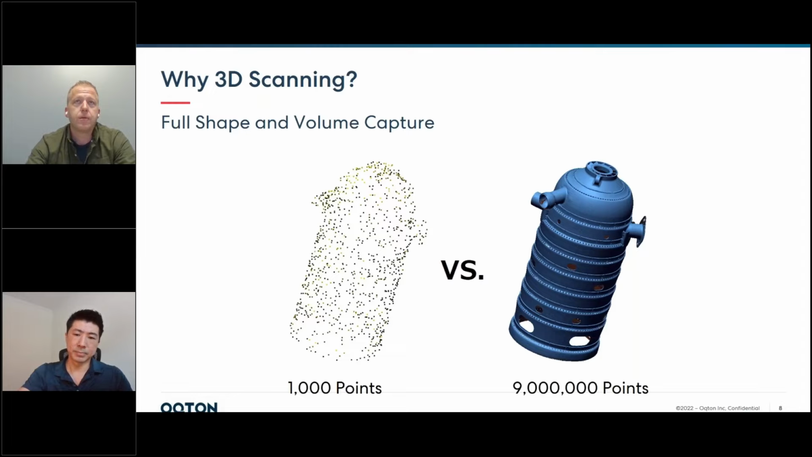Now, if you're not 3D scanning a complex part, not like if you just have a machined part with high tolerances and a few features, it's going to make sense to do it differently. But if you have a part with any sort of complexity to it or value or engineering value to it, it's going to make sense to 3D scan. So the point of this visualization is to show that if you're not 3D scanning, you're really not seeing the full picture. You can see what would happen if you took 1,000 CMM points and 9 million 3D scan points. Yeah, that's a really good point.